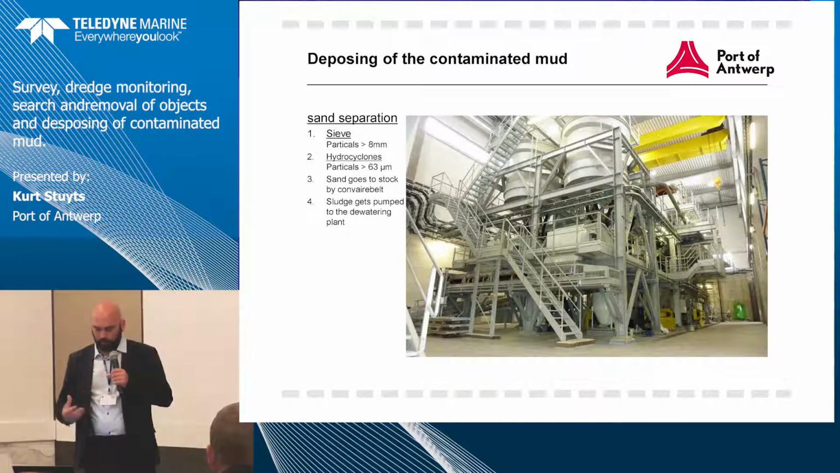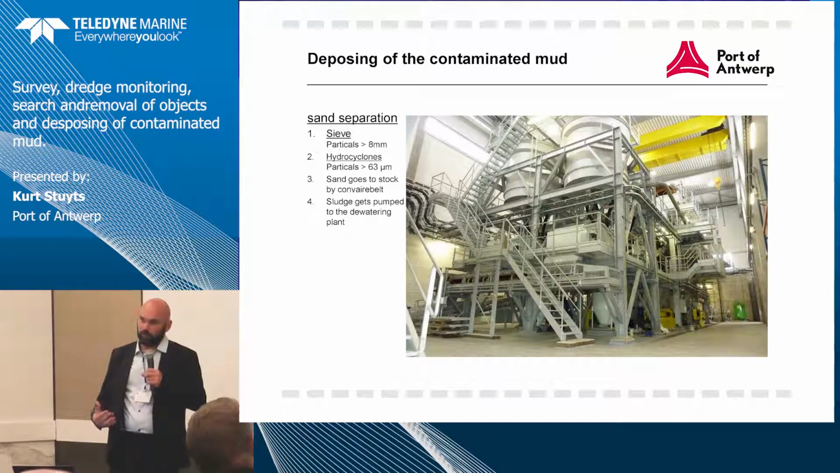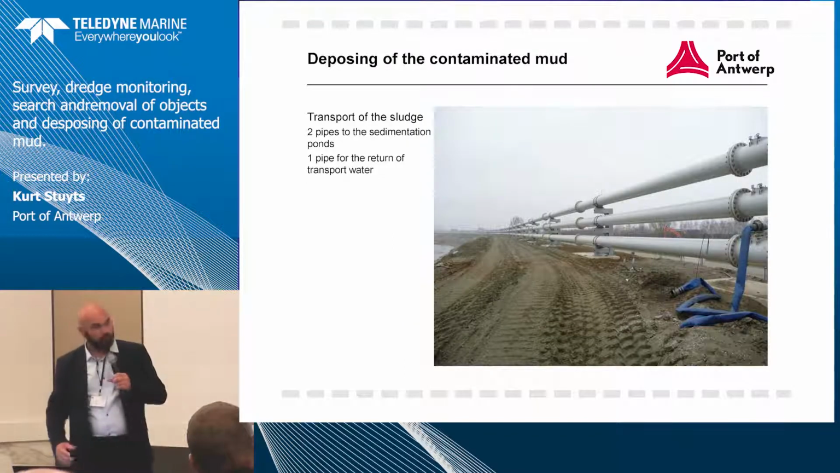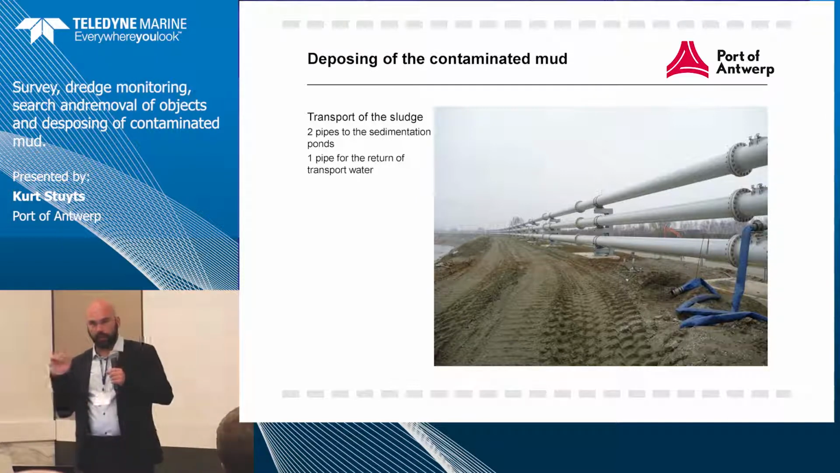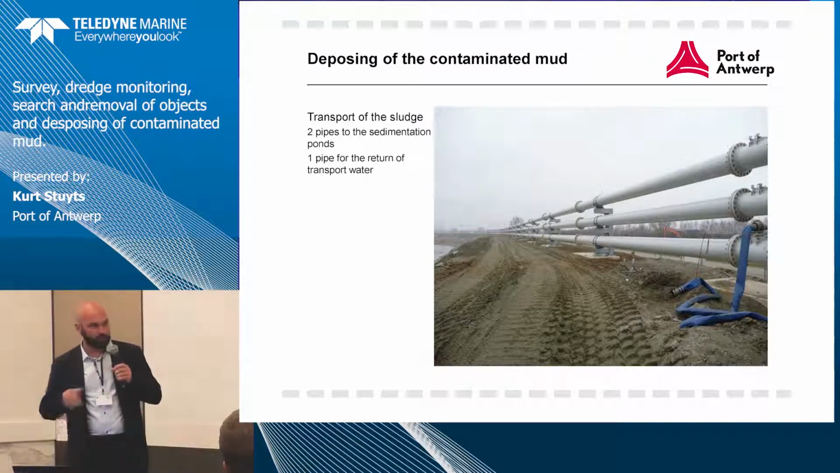This water gets pumped again with the silty parts, smaller than 63 microns, to the facility further on. So we're pumping it by 3 pipes. They're about half a meter of diameter. There are 2 pipes going to the facility with silt and water, and 1 pipe for the return water of clean water. And it goes back into the docks.